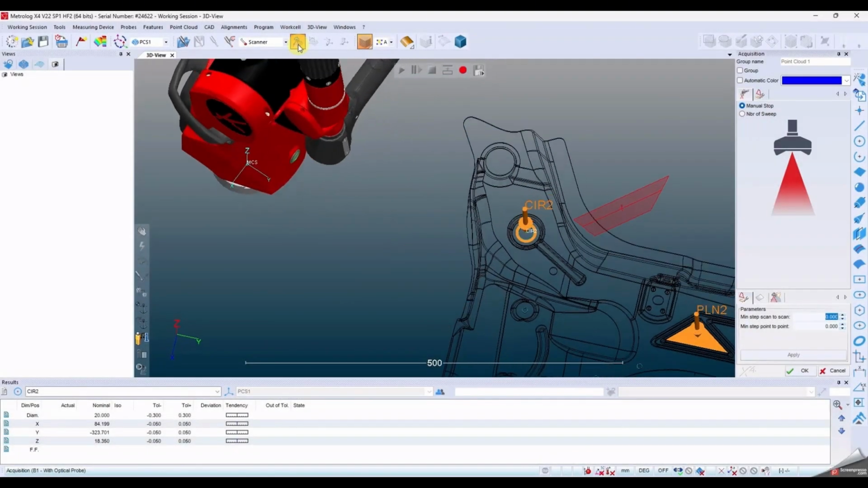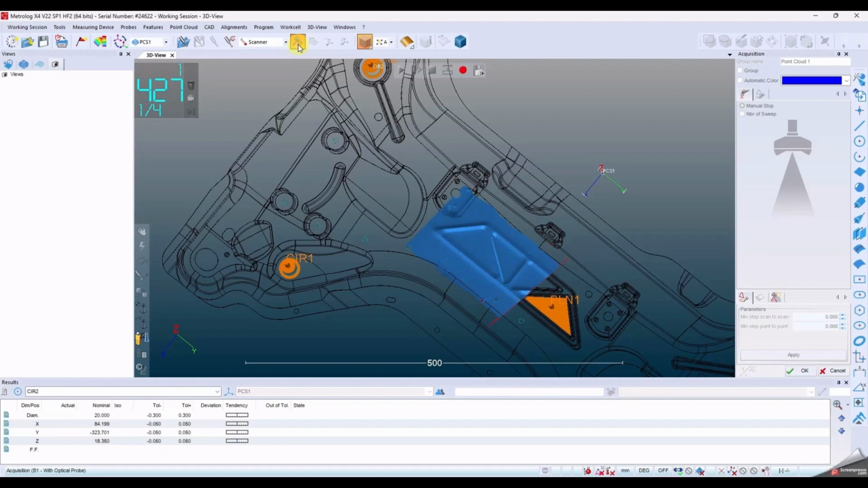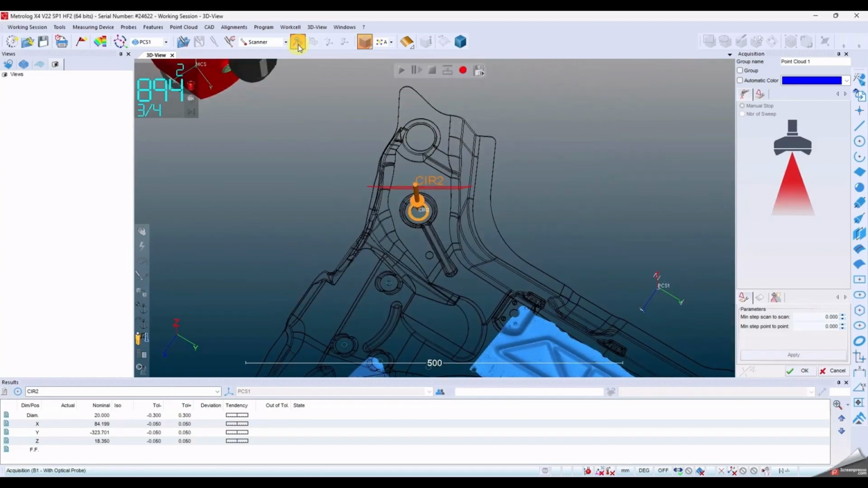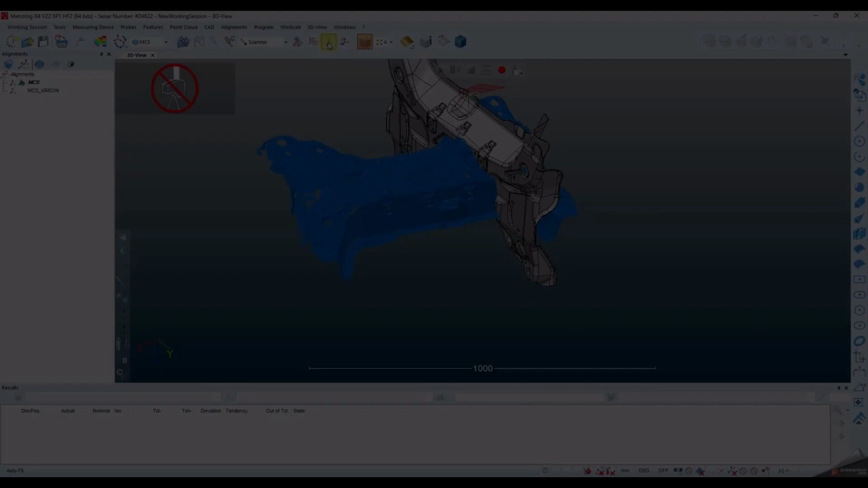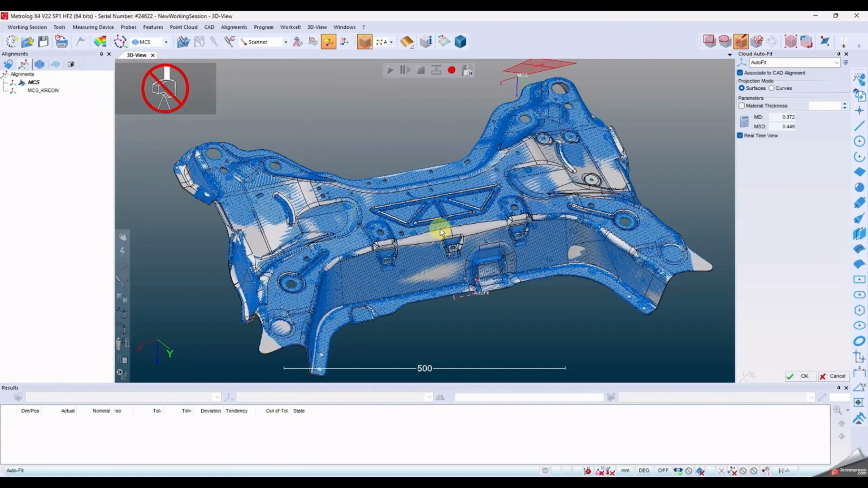Need to focus on specific areas? No problem. Metrolog X4's acquisition assistance has you covered. Once the area is scanned, the guiding arrow disappears. Perfect for targeting circles, planes, or any surface with precision. Even with multiple alignment options available, we've kept it simple. Align your scan with the CAD model in just one click.